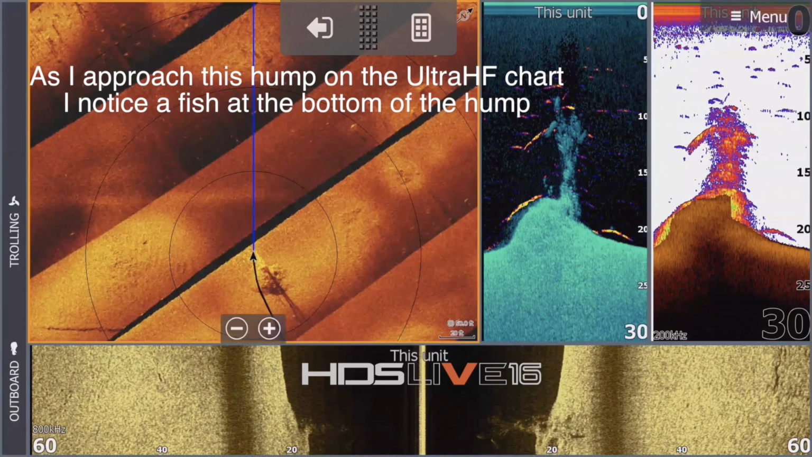However, on the right hand side of that tree on the fish reveal, can you see that arch down there? And if you look at the down scan part of the fish reveal, you see a little dot. That is a fish, and I caught that fish. And it was a good fish. It was around 2 kilos, believe it or not. The 2D there, you don't really need it, but it gives you a little bit of assurance for those who are comfortable with it.